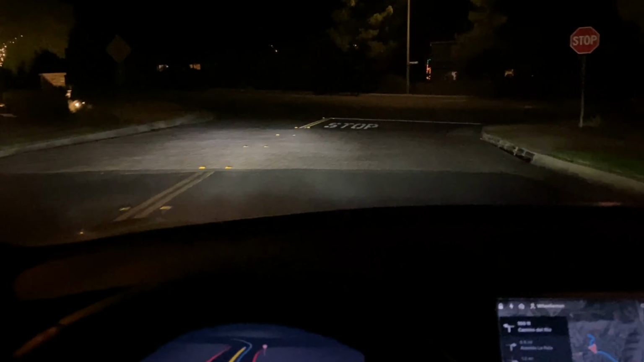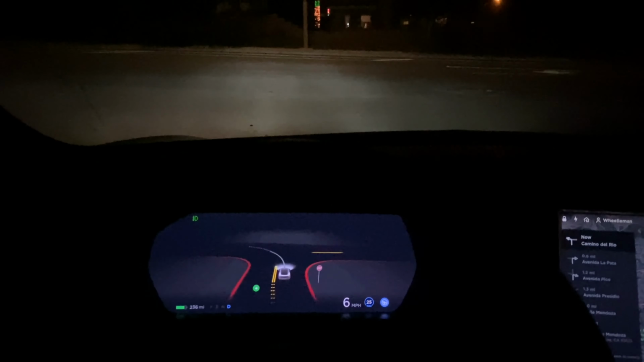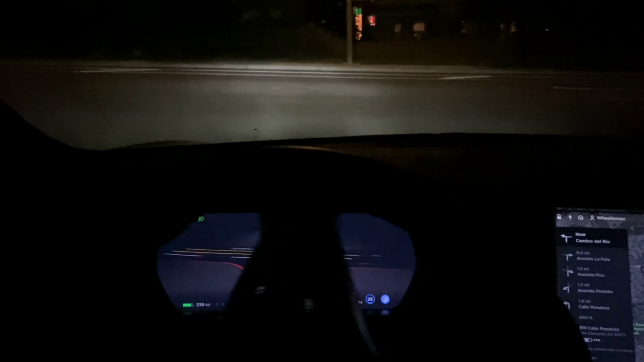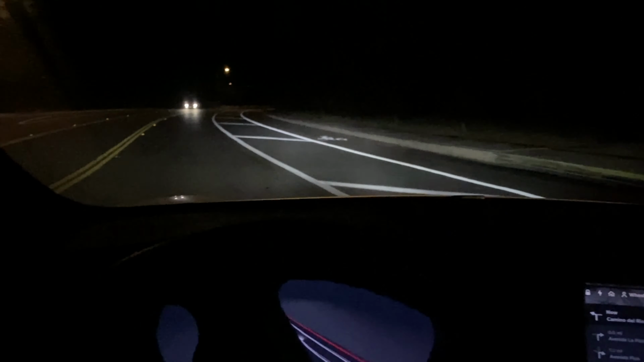So we got a left turn up here. And we're checking the cameras, blowing out. Okay, much better.